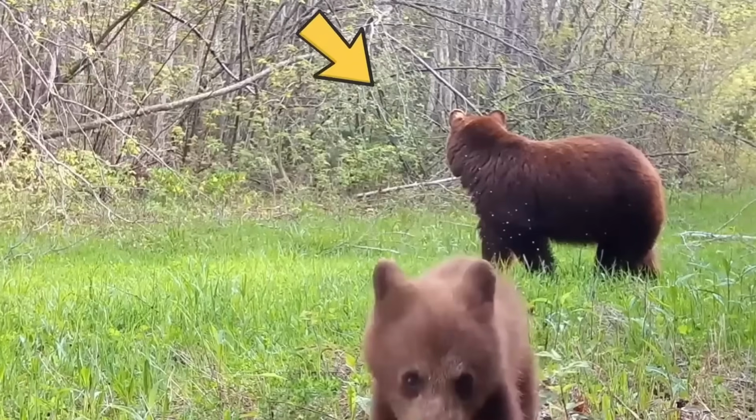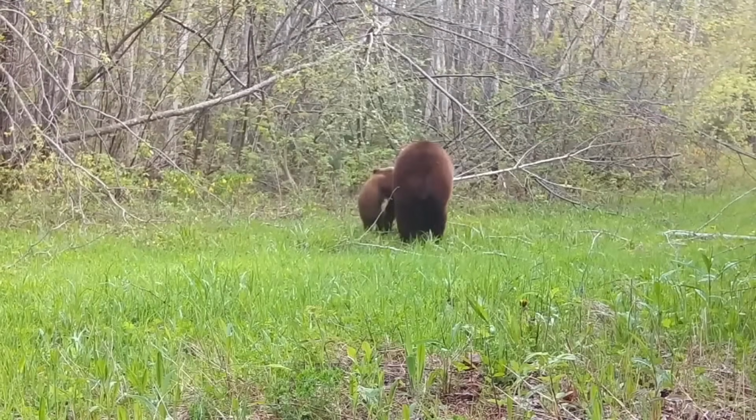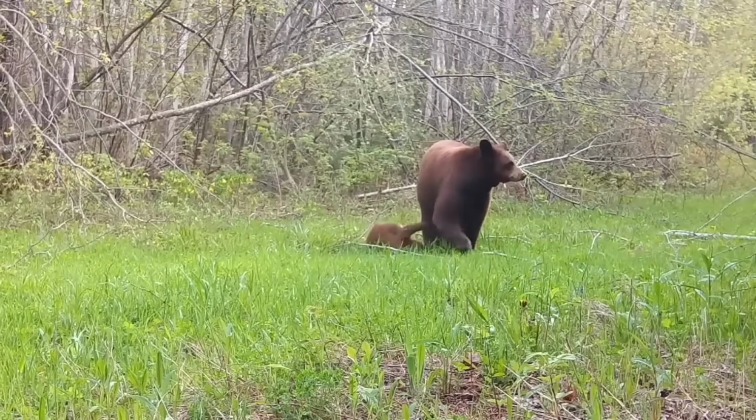He comes straight towards the camera and gives it a good whack. The best part, Mama Bear doesn't seem to care at all. She continues grazing on some grass, completely unfazed by her cub's shenanigans. It's just another day in the life of a mama bear with an energetic cub.